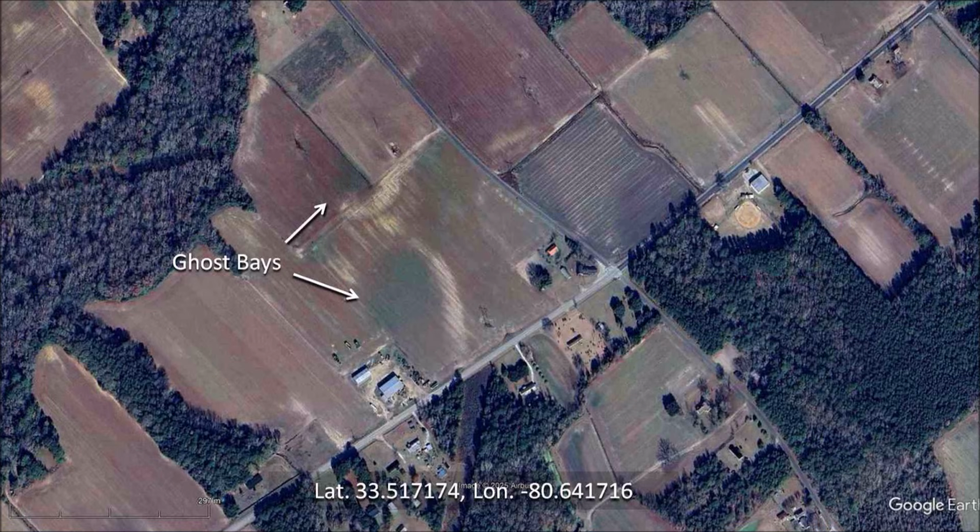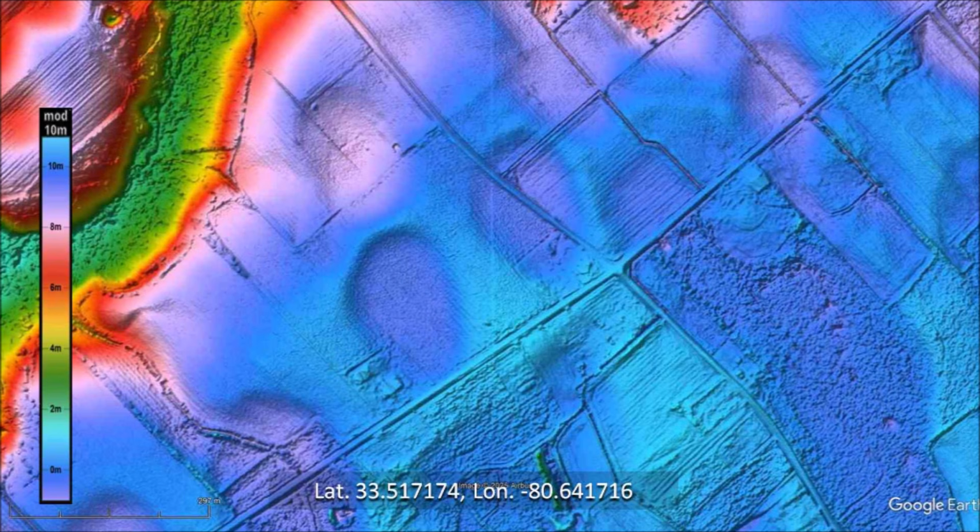The term ghost bays was used by geologist William Prouty to describe Carolina bays that are in the process of disappearing by water erosion. The presence of ghost bays is suggested by a curved outline of white sand surrounding a region of darker soil. The use of LiDAR reveals the slight differences in elevation between the center of the ghost bays and the rims. Usually the rims are less than 1 meter higher than the centers of the basins.